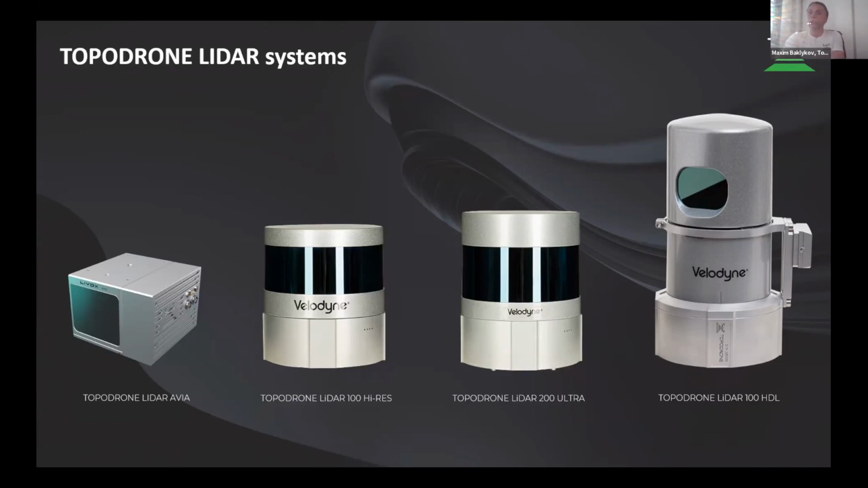And of course, we work with Velodyne. Velodyne is our major supplier of LiDAR sensors, and we have a wide range of sensors, starting from TOPODRONE LiDAR High-Res, which is the most affordable Velodyne sensor, but it was specially designed for mapping, and we use a specially calibrated Velodyne sensor inside.